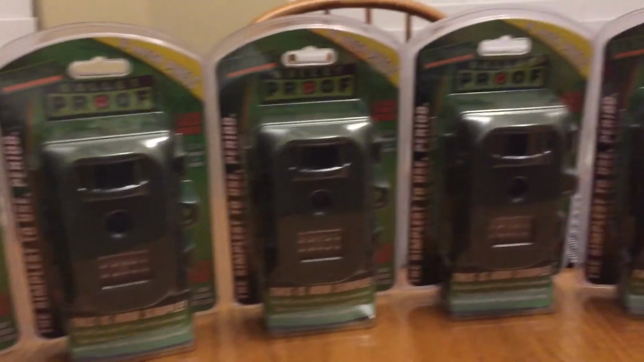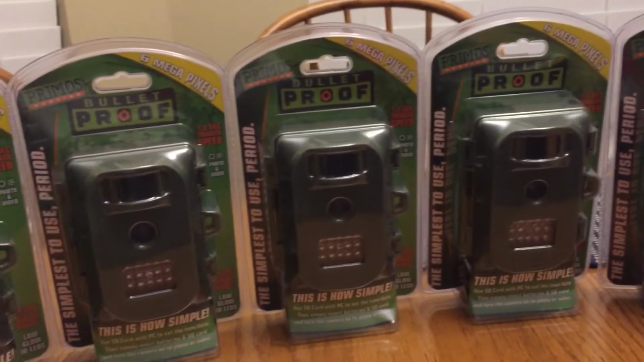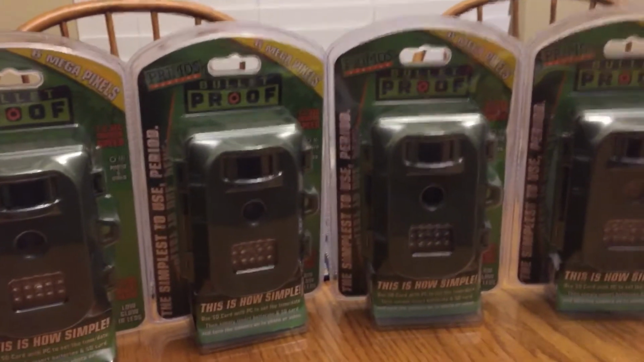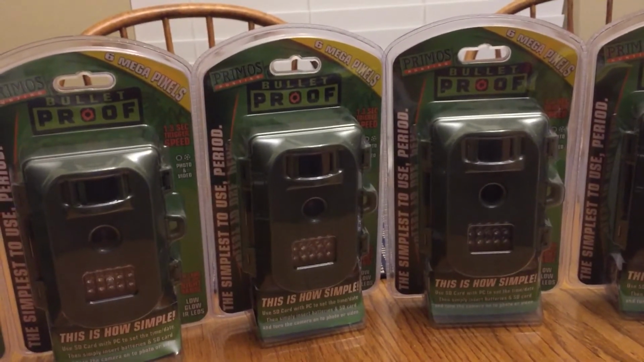So, but like I say, not as good a deal, of course, as scopes and stuff like that. But still, I mean, people need these, and even some local people need them. So it's just been really a blessing for us to be able to turn these.